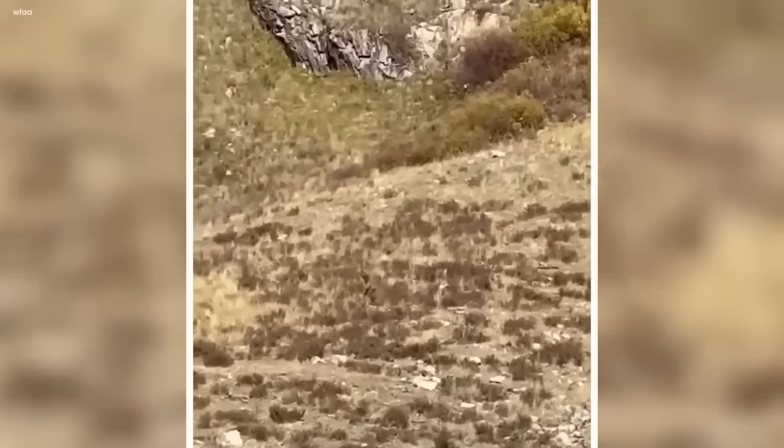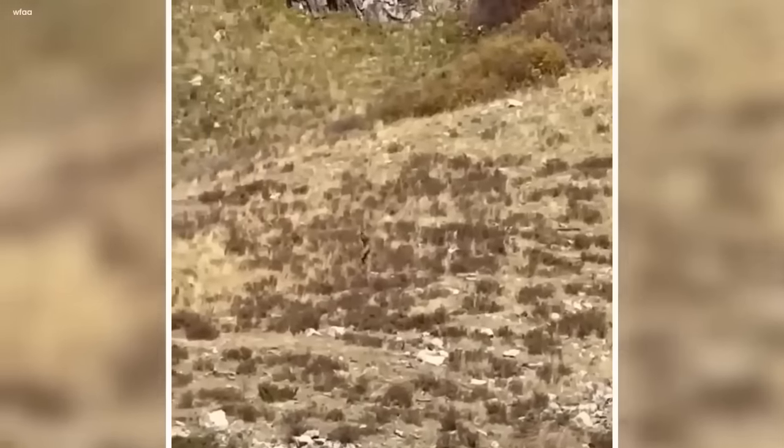People heard about this and started guessing. Some said it was just a person dressed up to trick everyone, while others said it was taller than any regular person, making them believe it was the real Bigfoot. An elusive creature.